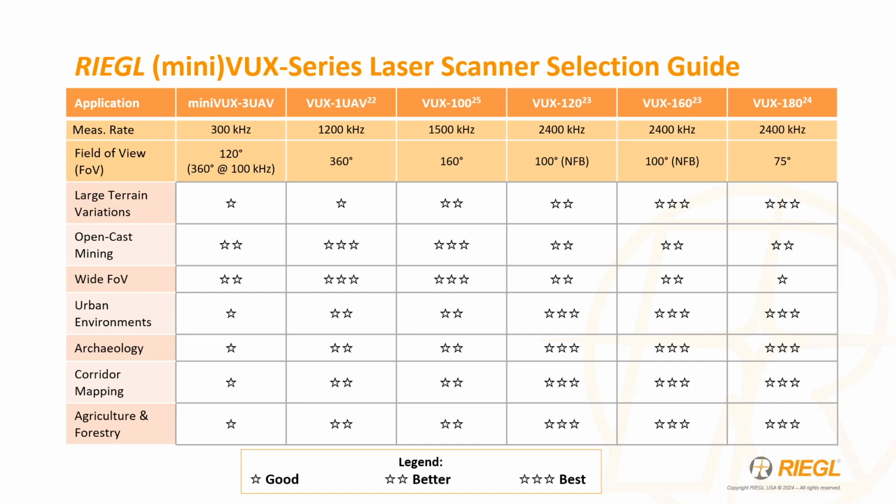So here I have a chart where each star, the more stars there are, it goes from good, better, and best. And with our fleet here, you can see that the Mini VUX is tremendous in its capabilities, very lightweight, it's entry level, and will get the job done. But if you're looking for something that performs a little bit better, higher accuracy, more returns that come from the sensor, and still that lightweight form factor, the new VUX 100 is of course a stellar option.